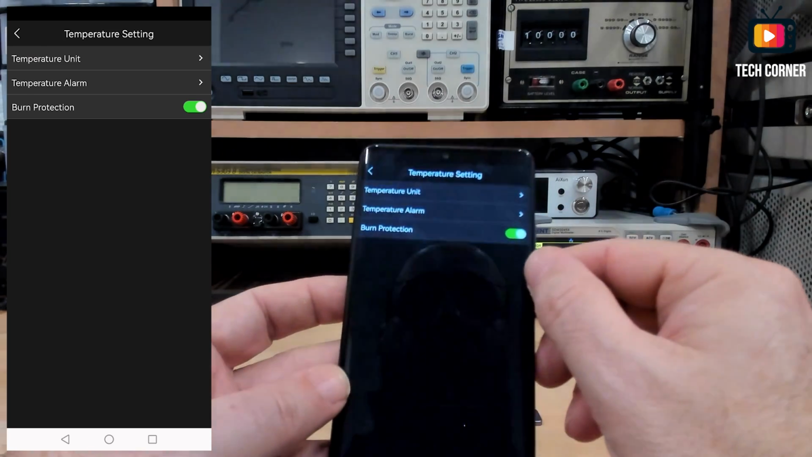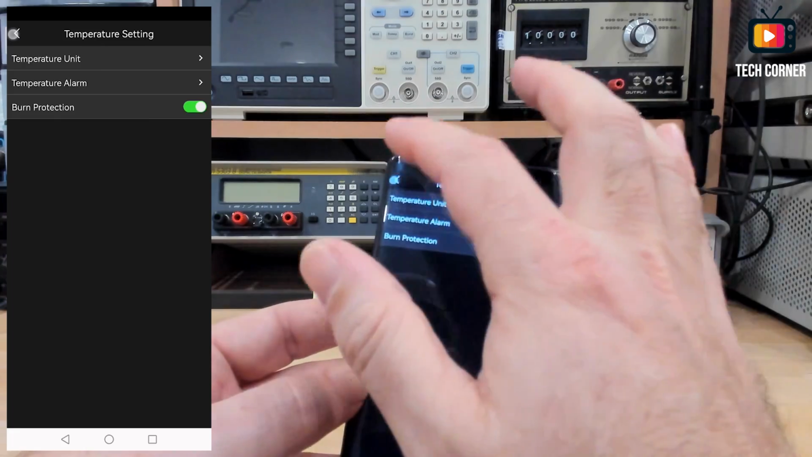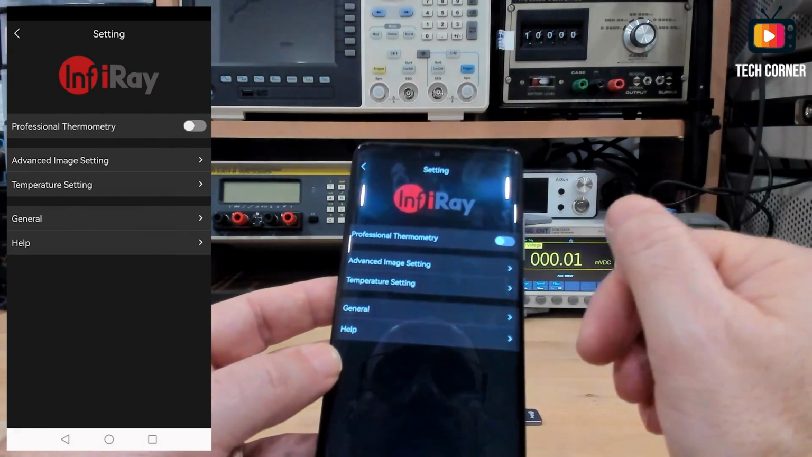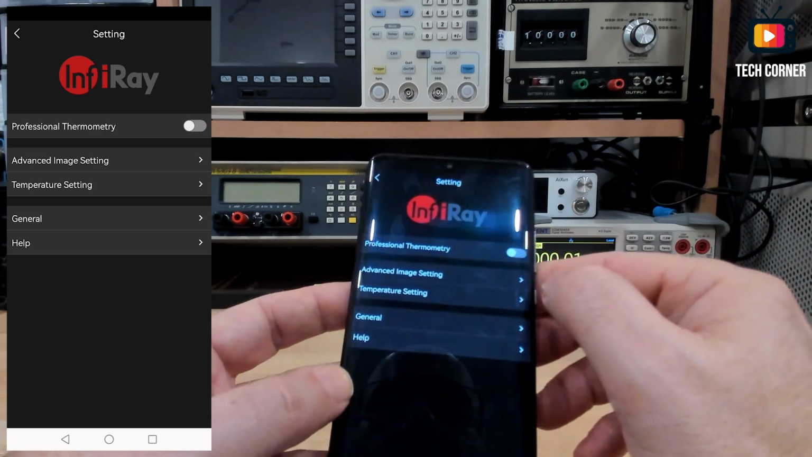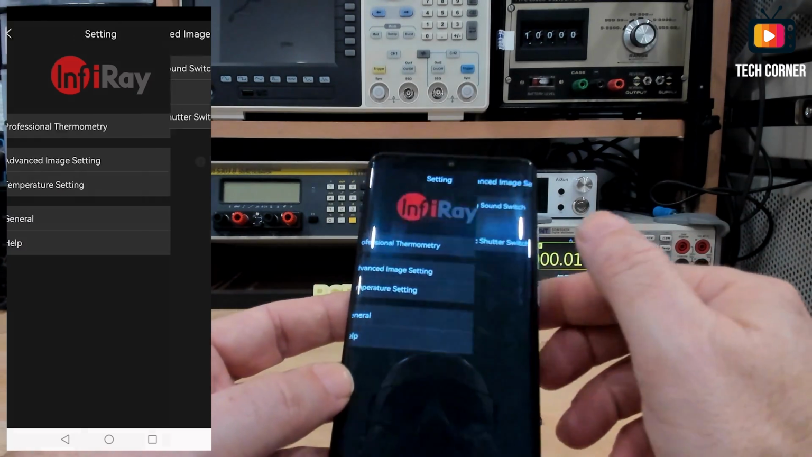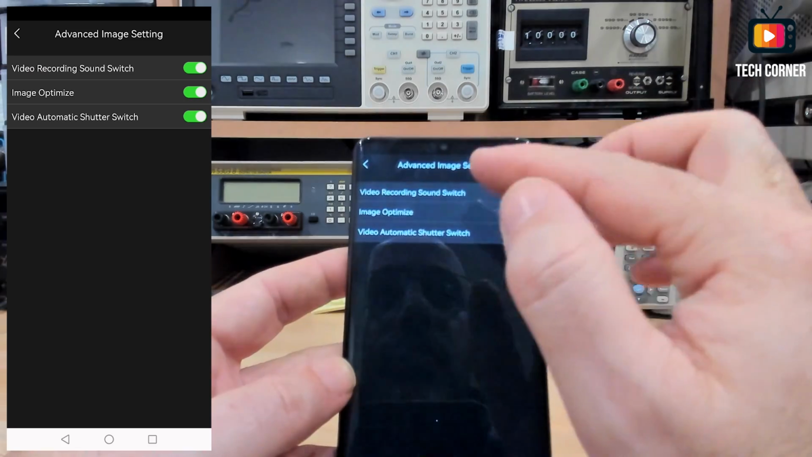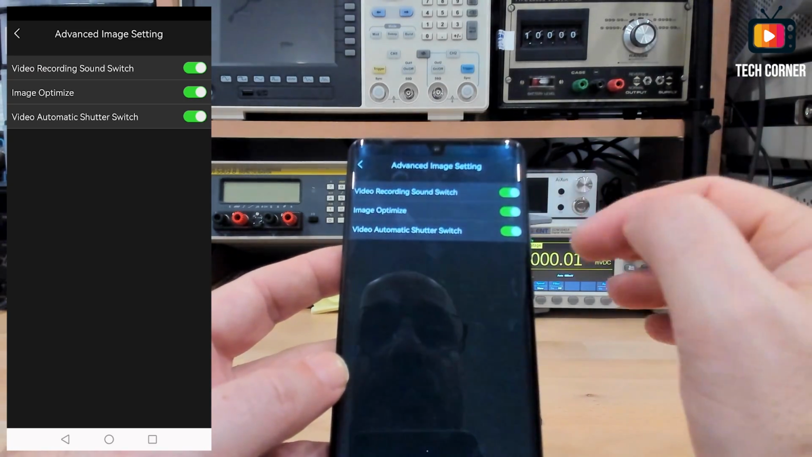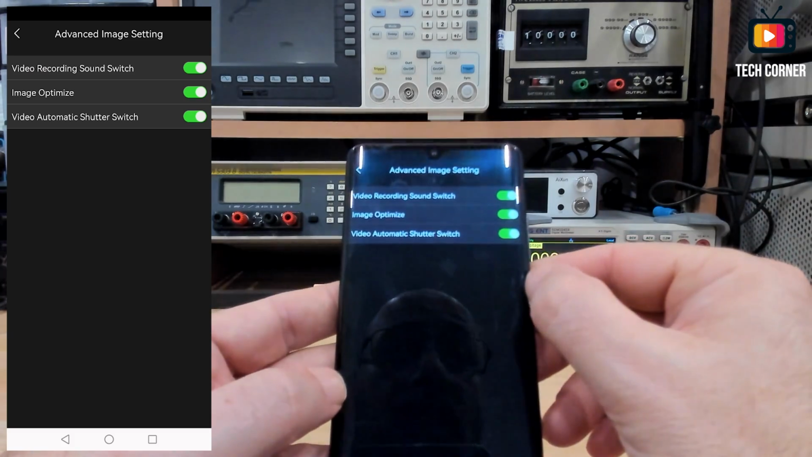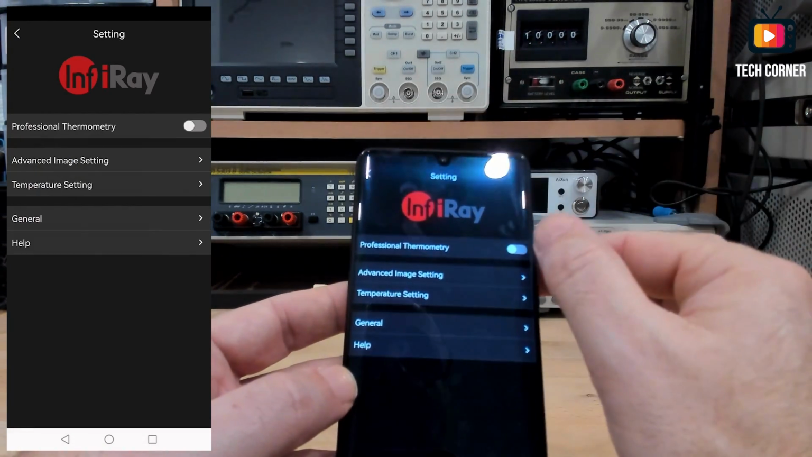So if you are pointing at a heat source, like the sun or fire or something like that, it will warn you so you won't burn the sensor. Okay, and you have also some advanced image settings, something like video recording sound switch. You can record the sound, image optimize, and video automatic shutter switch. So those can be turned on or off.